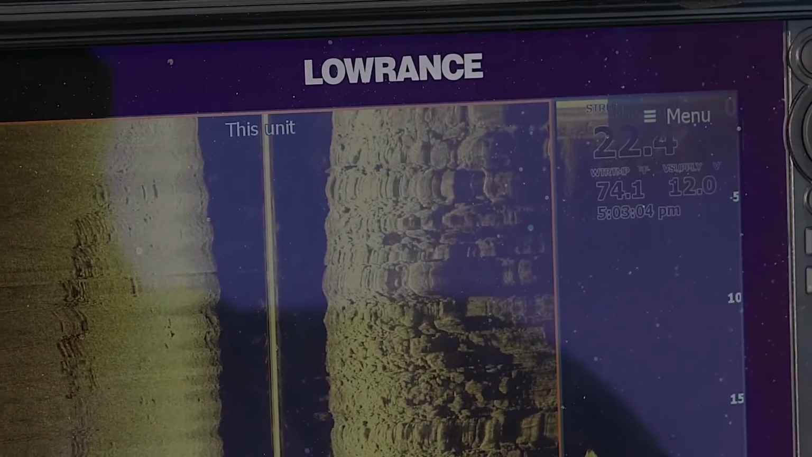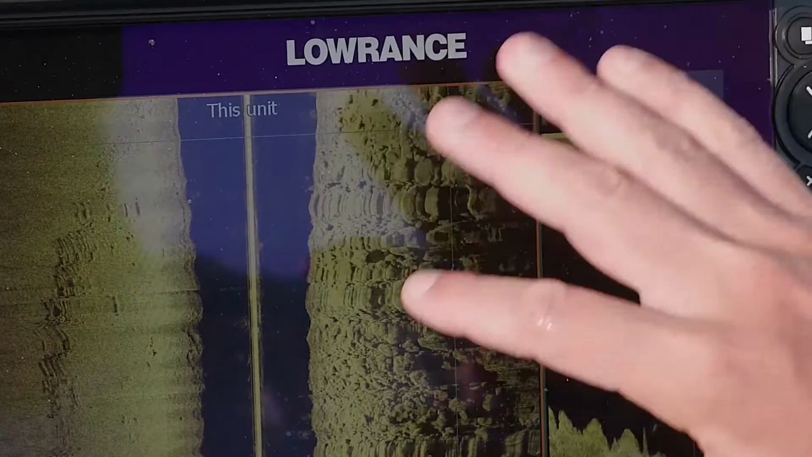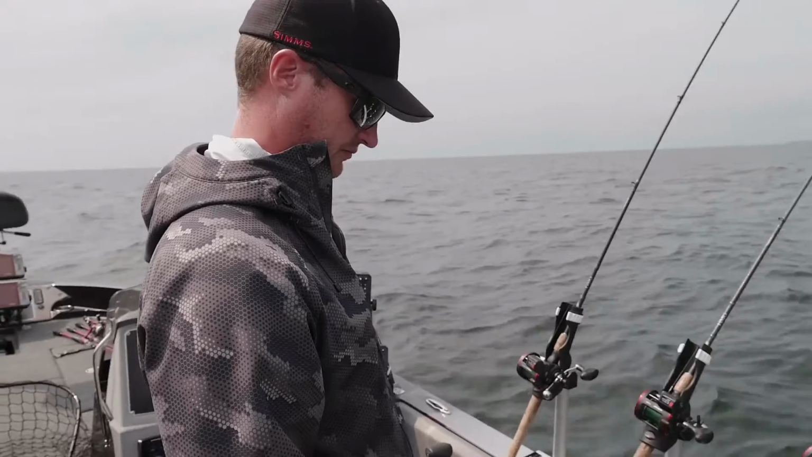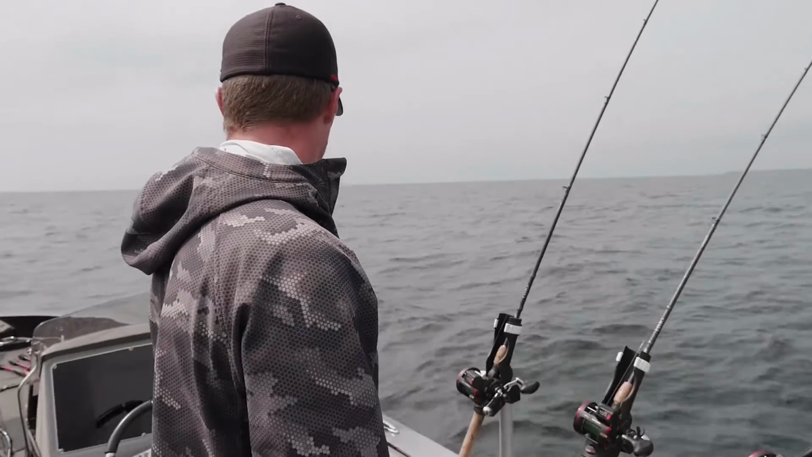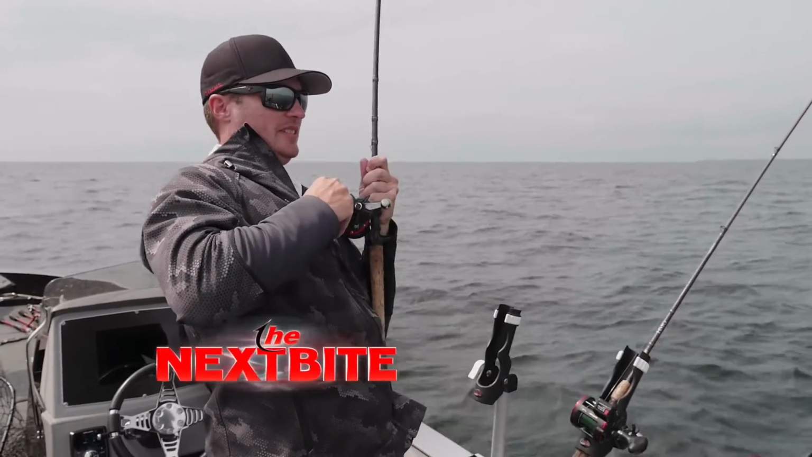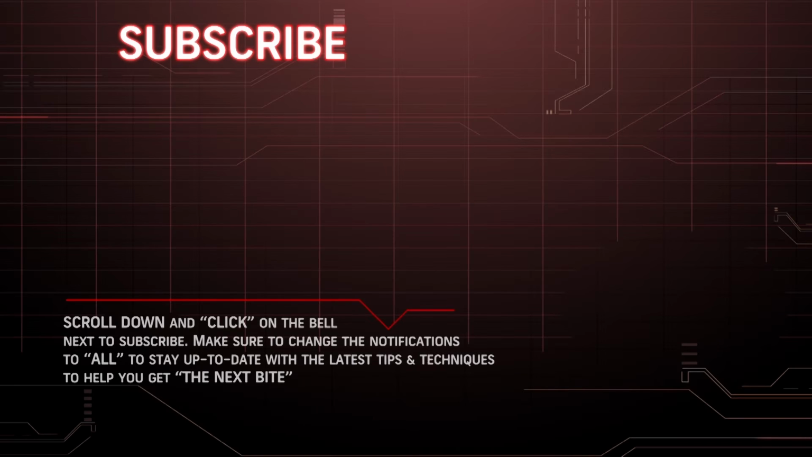And so we have this big group of big rocks. I mean, majority of these look like they're at least 8 feet or bigger, and they're starting to kind of peter out now on this side. But this to me is a high percentage area. It's also a steep break line. Current's going to be amplified against this, but using side imaging is just as important for covering water as it is for trolling. Thanks for watching.